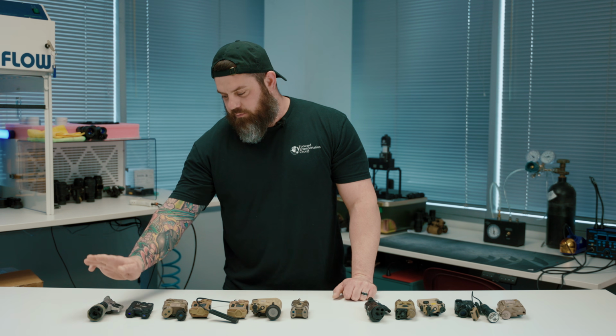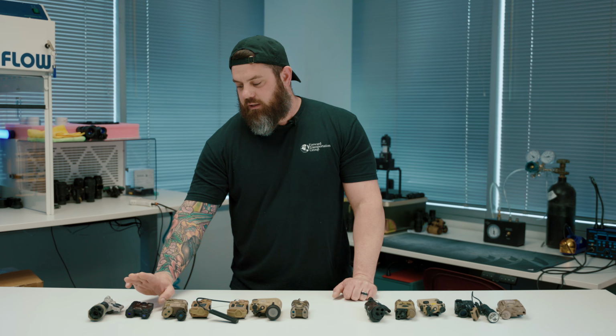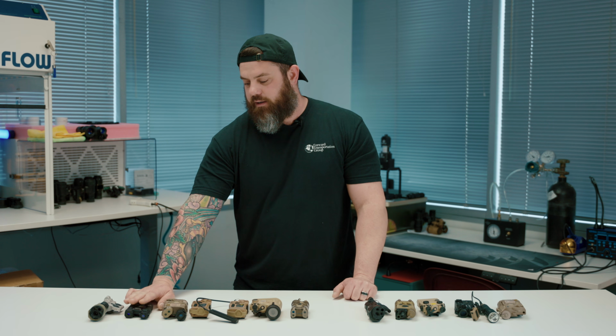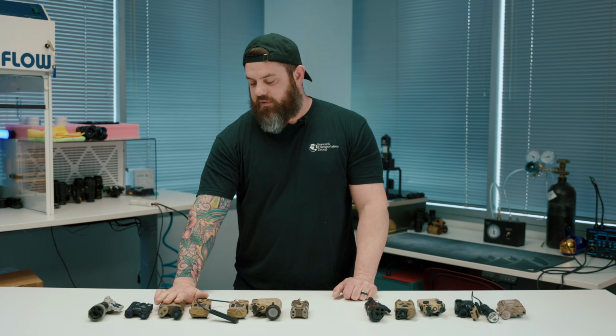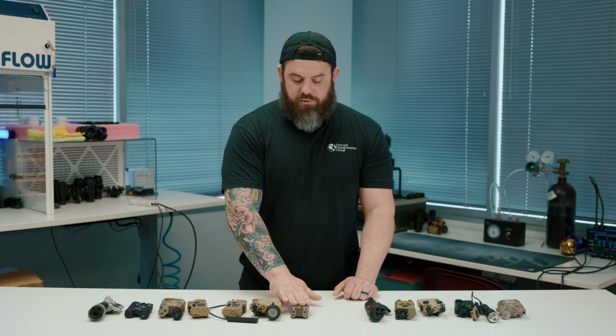We compared the Mawl C1 Plus, so the civilian powered Mawl, the Designate IRV, a full power PEQ15, a full power Raid XE, a civilian powered Raid XE, Dbal D2, and a L3 NGAL.